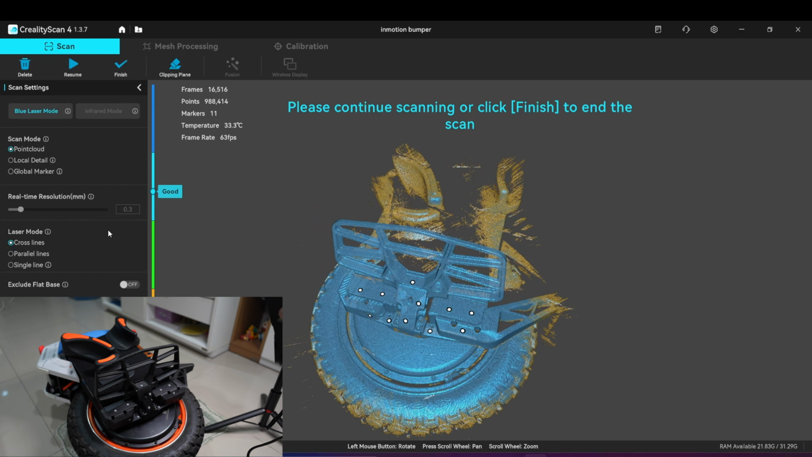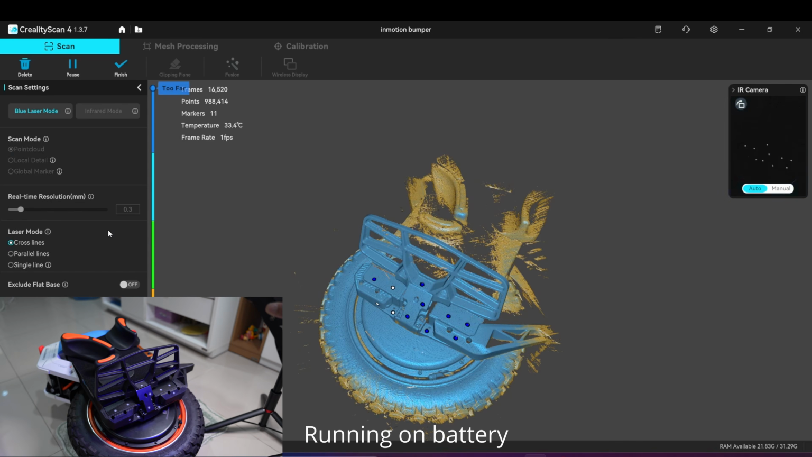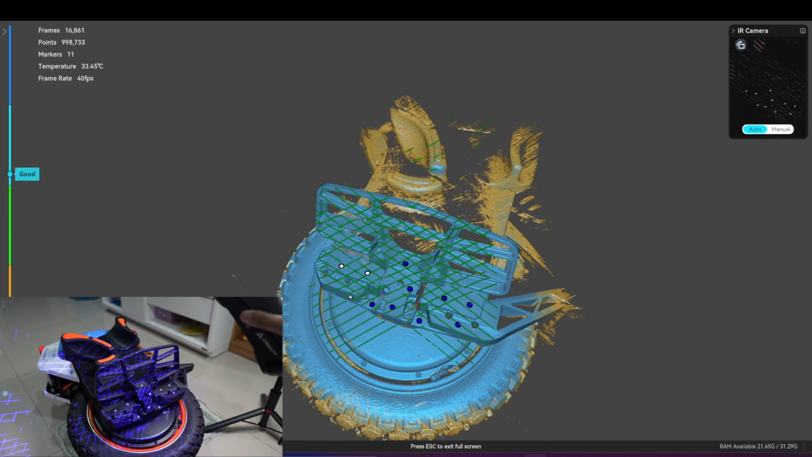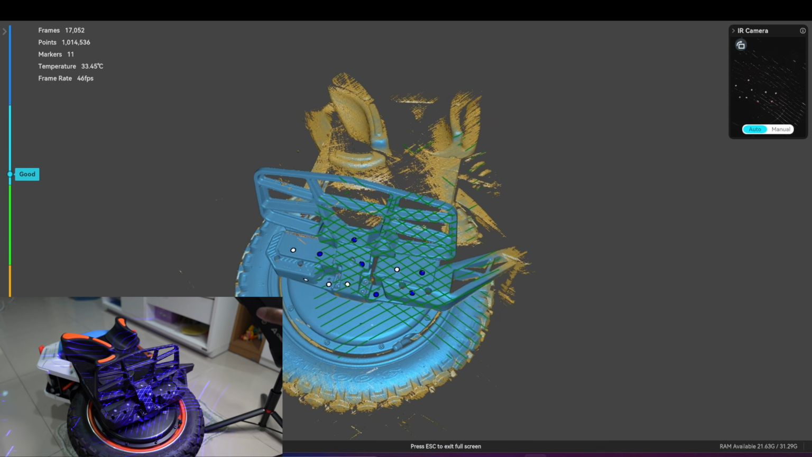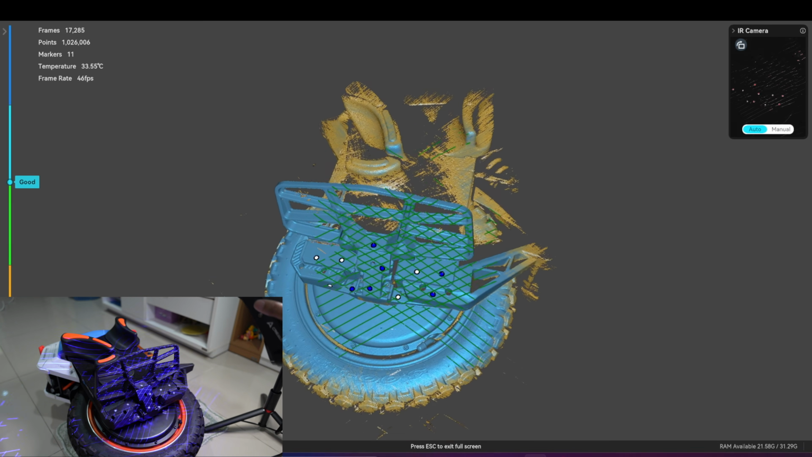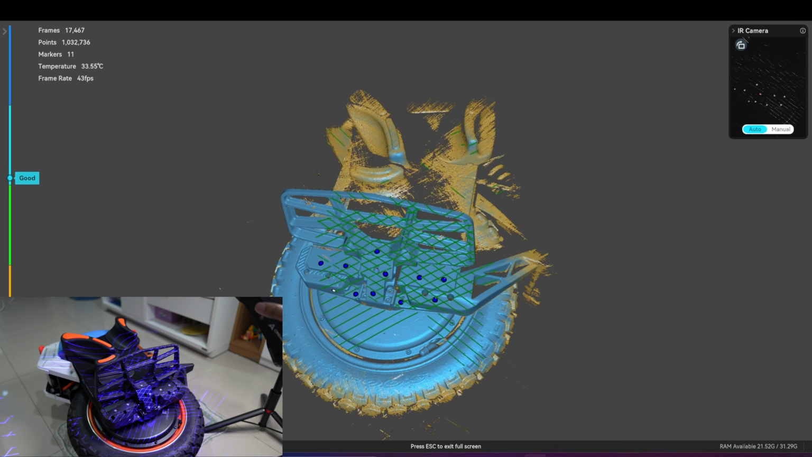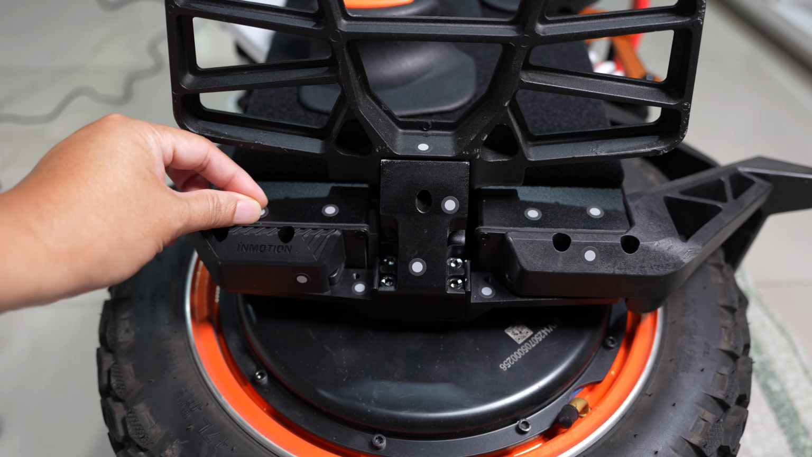Okay, let me unplug the laptop and see if the speed will decrease. Okay, now it's on batteries. The speed decreased a little bit, to 40 to 50 FPS. That's still okay, I think. You don't have to find an AC outlet. Okay, let's check the time it takes to remove the markers.